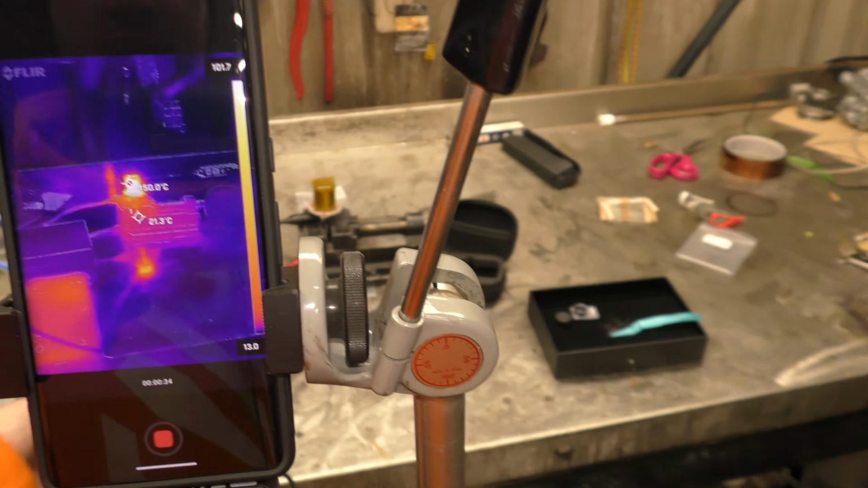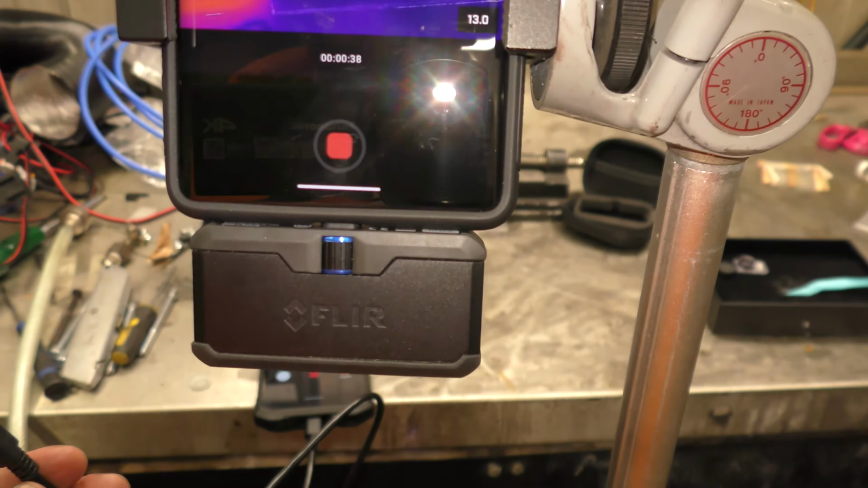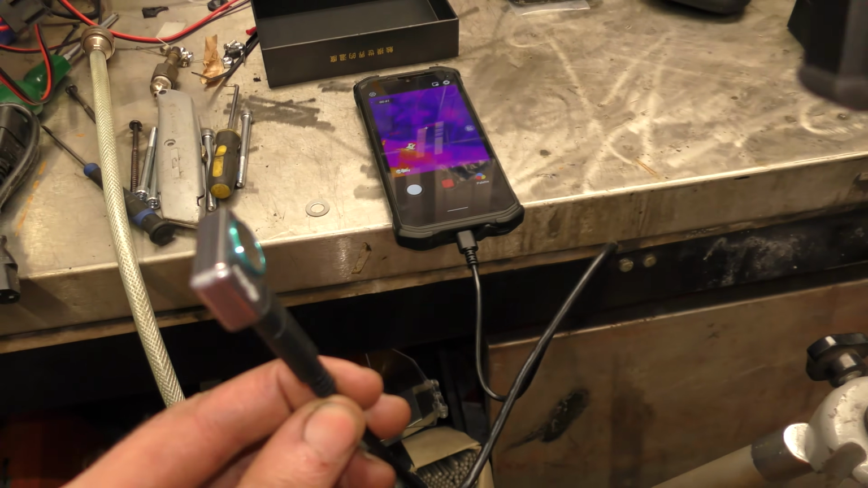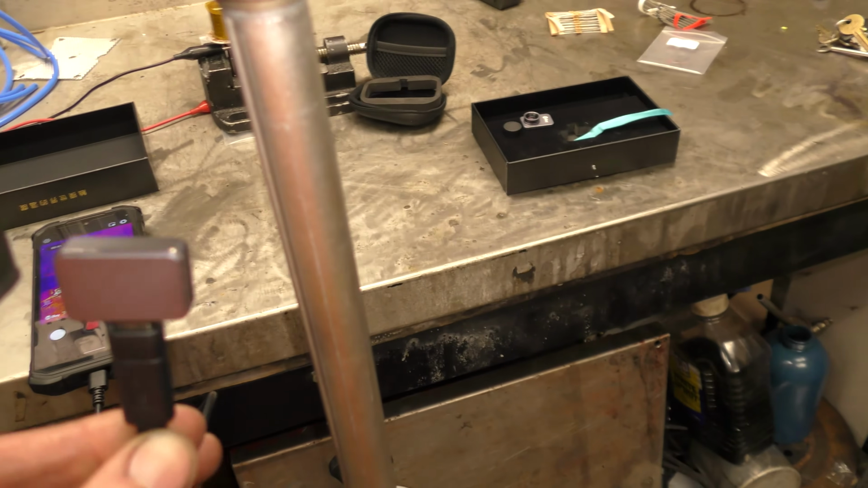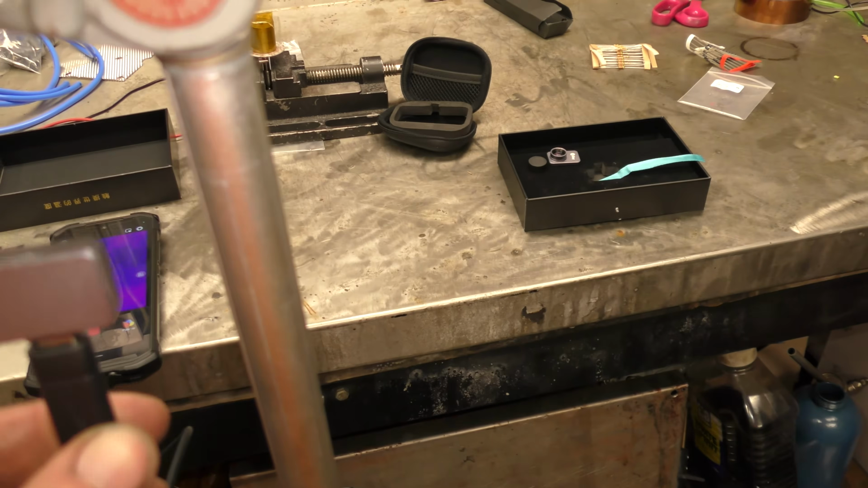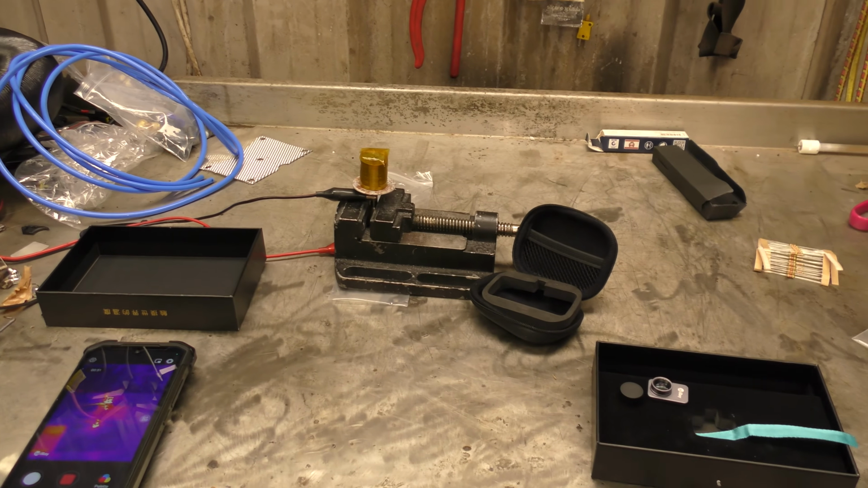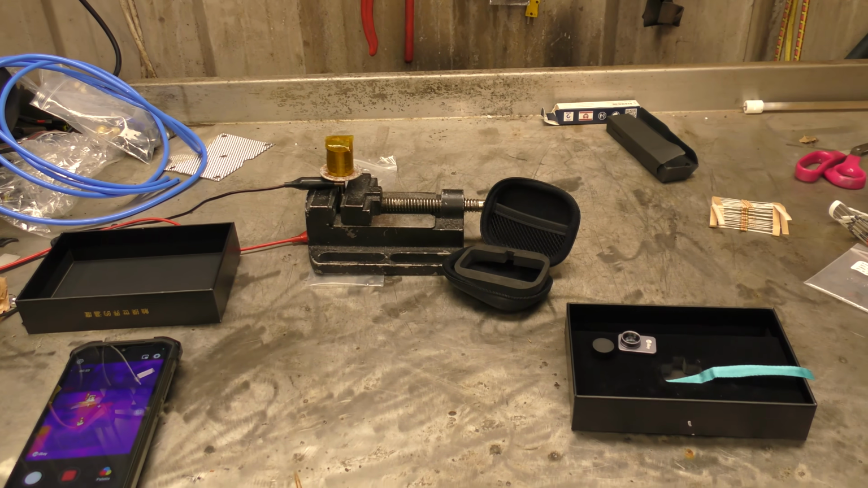Right, this is my setup. I've got my phone and the Flir One on the tripod. I've got the Doogee with the extension cable, and the P2 Pro, and I'm going to hold them at the same distance from the hot object, which is the glow plug, and record what they see.